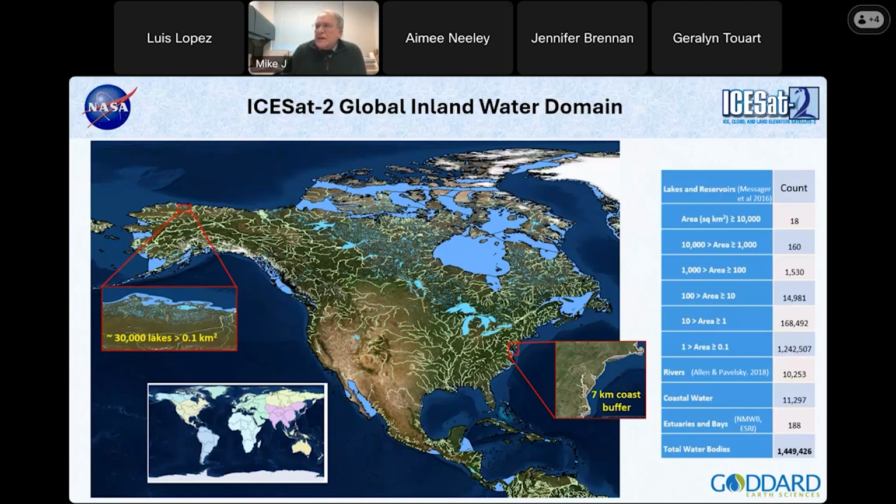For rivers, there was no river mask, but we created a river mask using Allen and Pavelsky's RivWidth database back in 2018. And since lakes expand and contract based on season, drying and wetting, we developed a flexible mask, where we had a buffer.